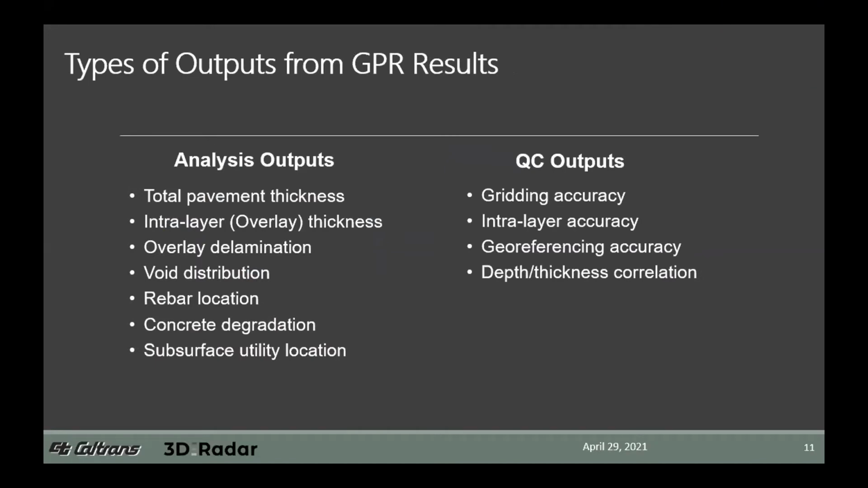Now, there are a number of outputs that we produce from our GPR results. Those outputs can be grouped into 2 general categories. First category are the analytical results. Those are things like concrete condition, depth to rebar, void distribution, and utility location and depth.